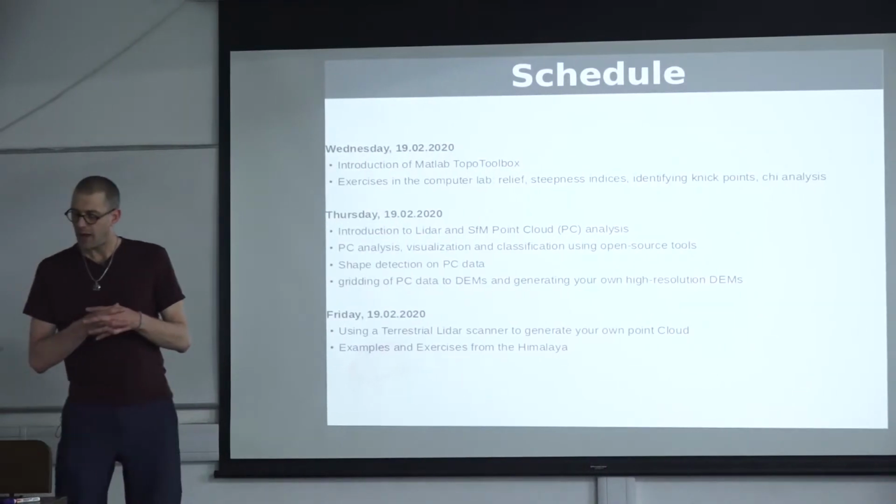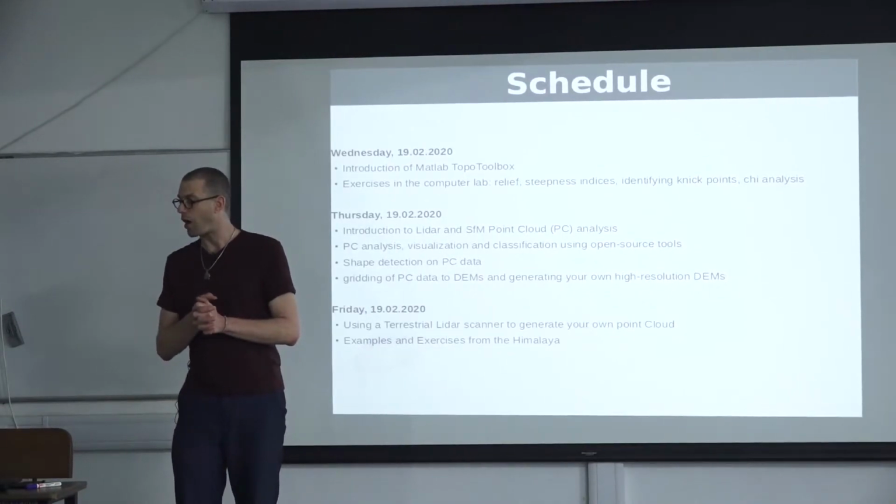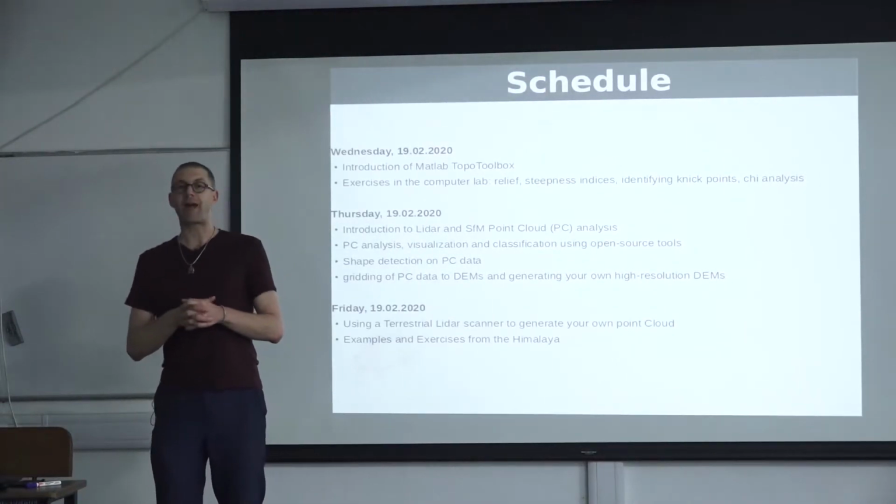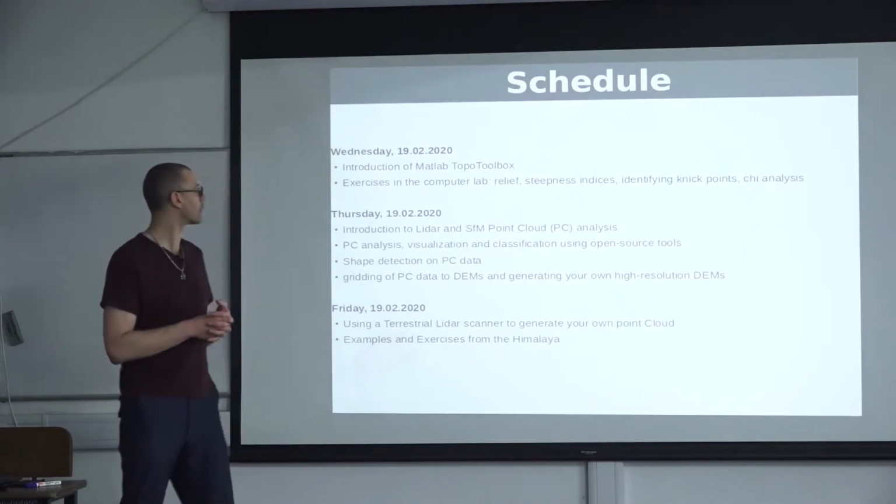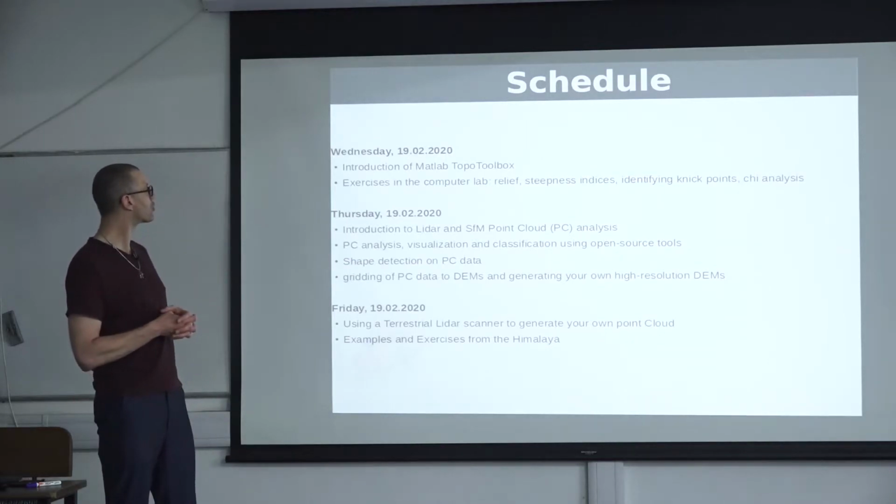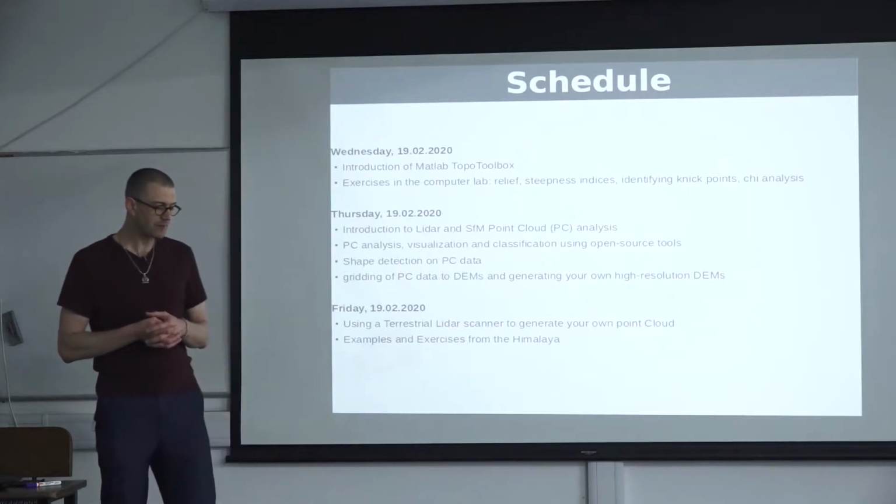On Wednesday, I think it will be a good idea to spend some time working with MATLAB, just because this is the most widely used tool for analyzing topographic data, the so-called Topo Toolbox. Wolfgang Schwanghardt, the person who programmed it, is in Potsdam as well.